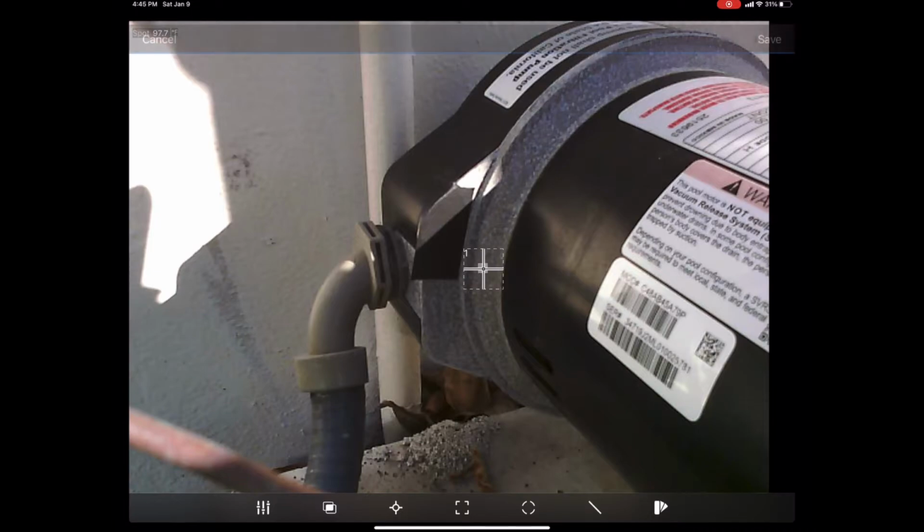There is a way to measure it. Not really worth it once we get down to the lower emissivities. Even if they are oxidized, your best bet is going to be taking a piece of electrical tape if you can and sticking it on the surface. Again, disclaimer, if it is a high current surface, extremely hot, use sound judgment. Don't just walk up to a 240 volt wire with who knows how many amps. Clearly, I'm ignorant to the electrical trade, and go and stick a piece of electrical tape on there because it's not going to be good.